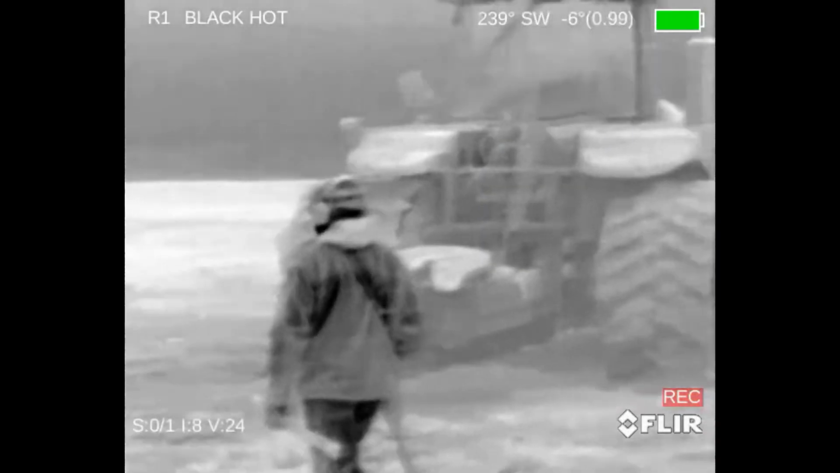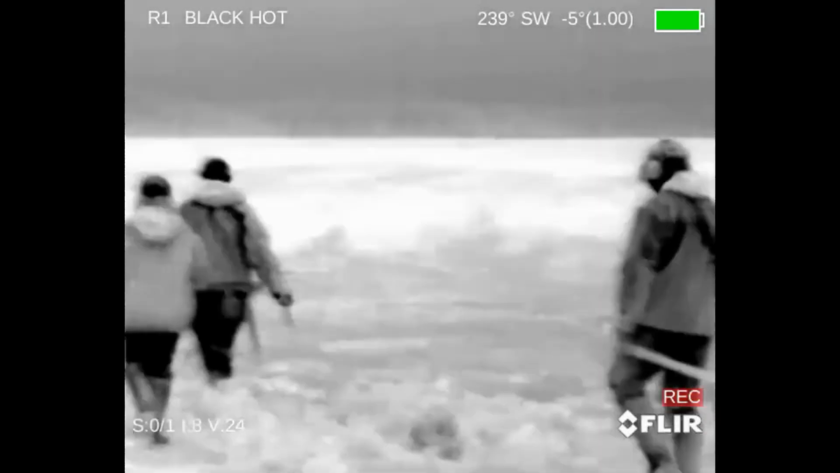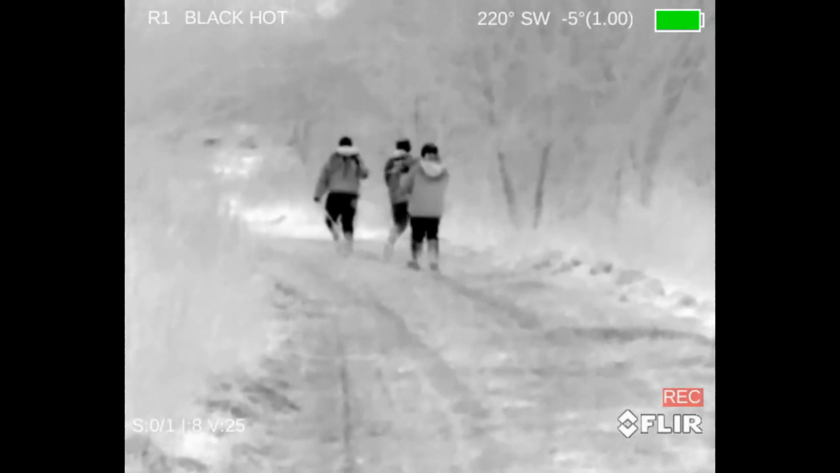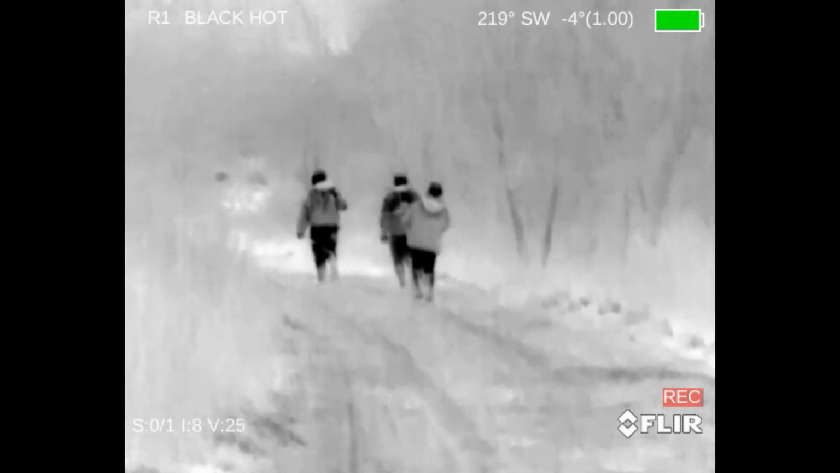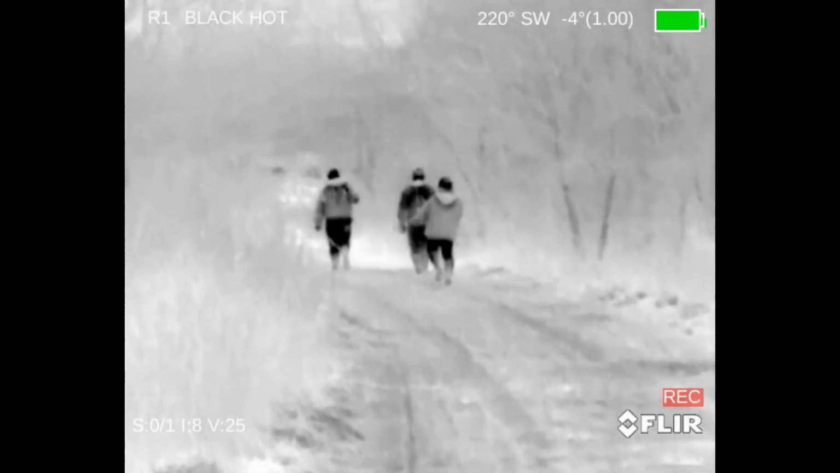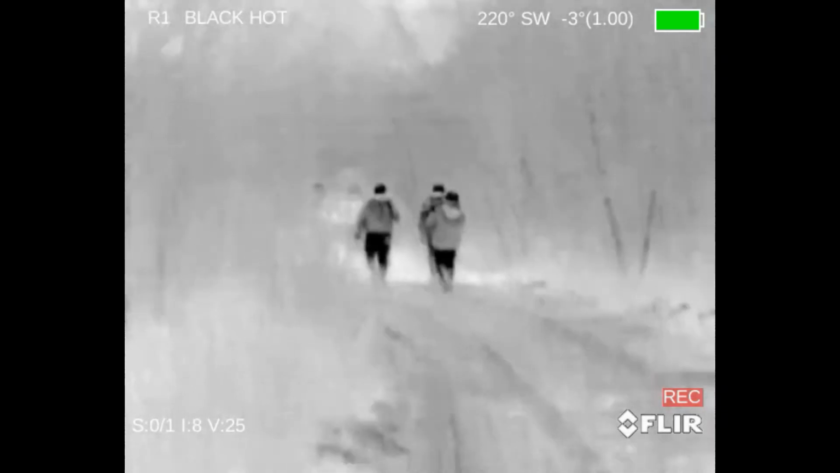Here's another property, and still no pigs. No matter where we look, we just can't find them. Again, we're late into the night. This is, who knows, about 1, 2 in the morning here, and we still are not finding them. But you know what? Our luck's going to start turning. As a matter of fact, boom, here we are.